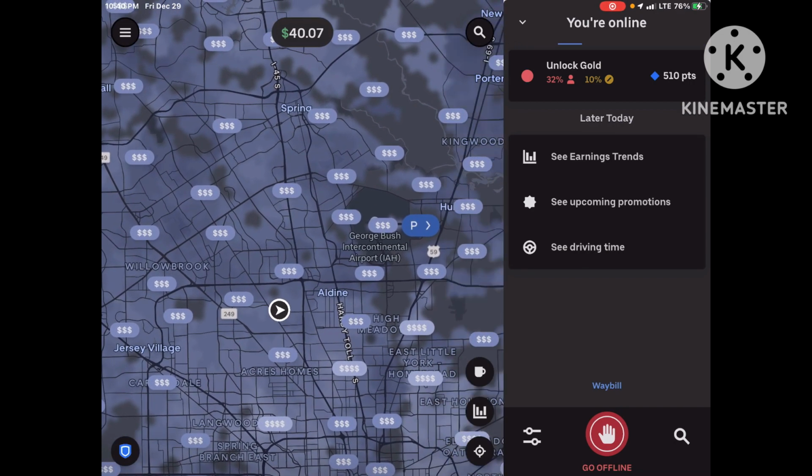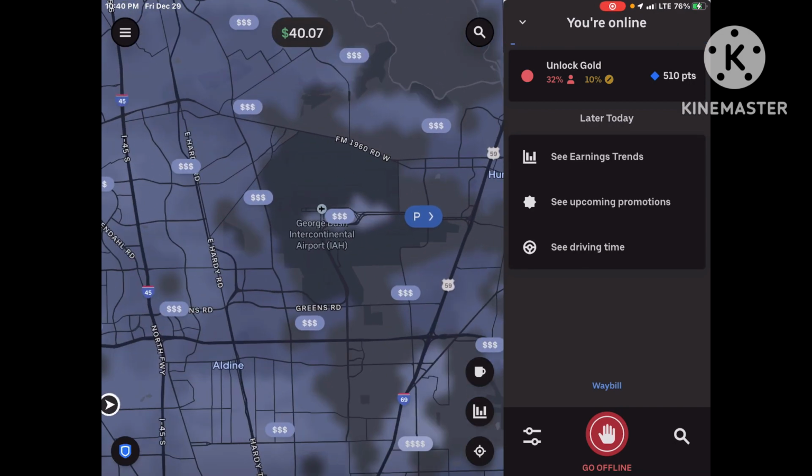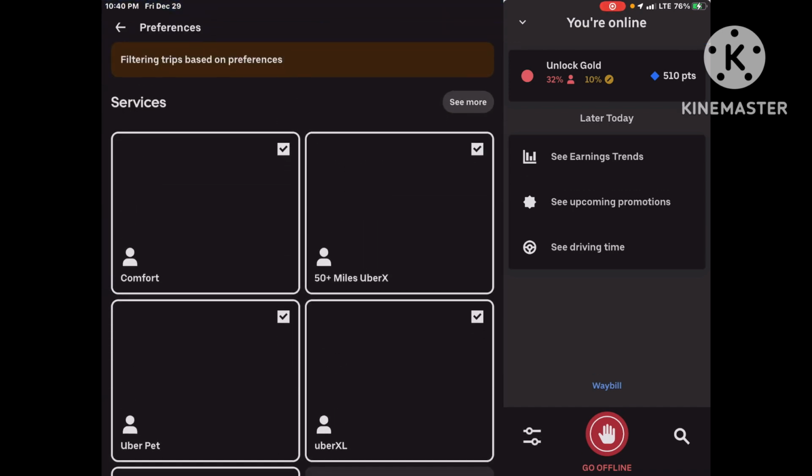Right into the airport. And it knocks off 13 miles, guys. It knocks off 13 miles. I don't know why it tells us to go that route. It's beyond me, guys, to be honest with you.